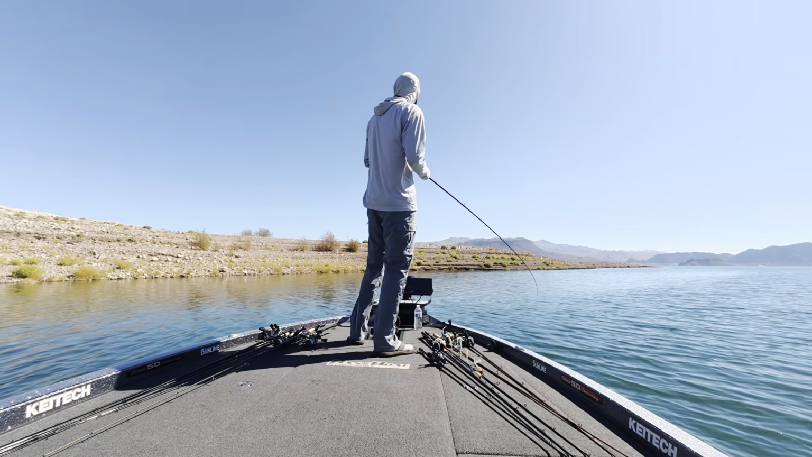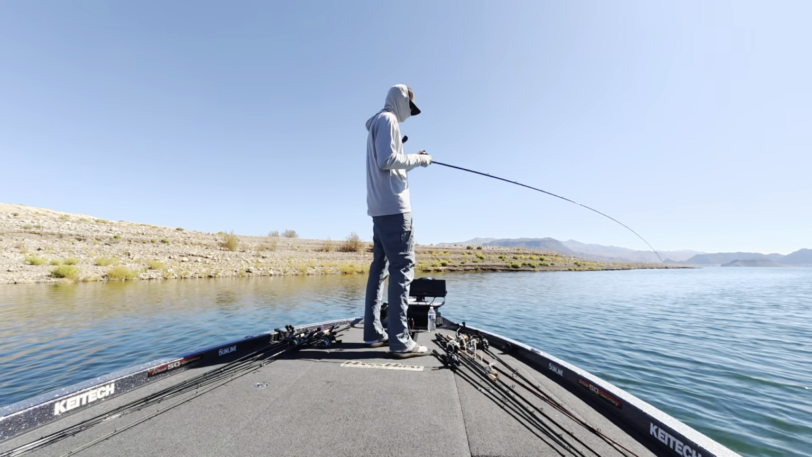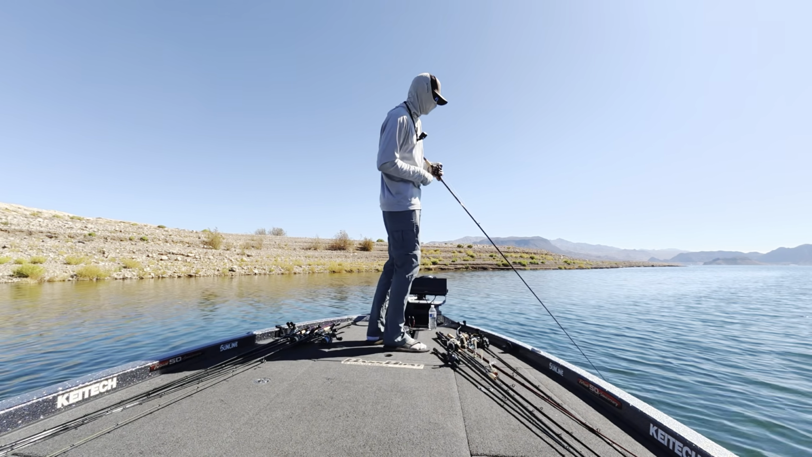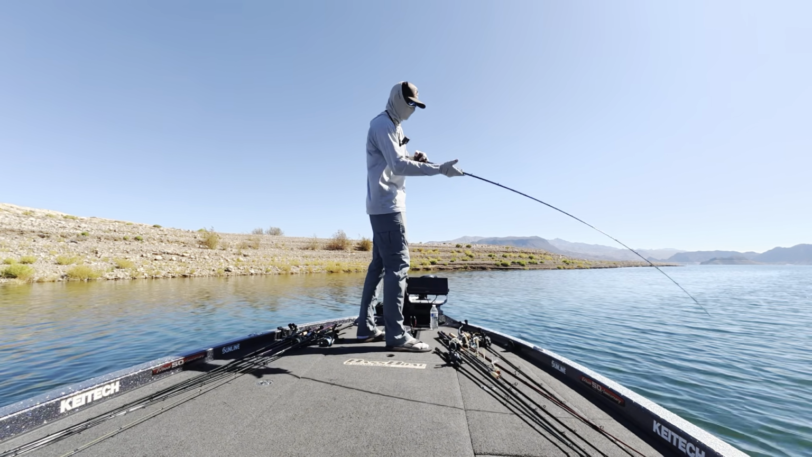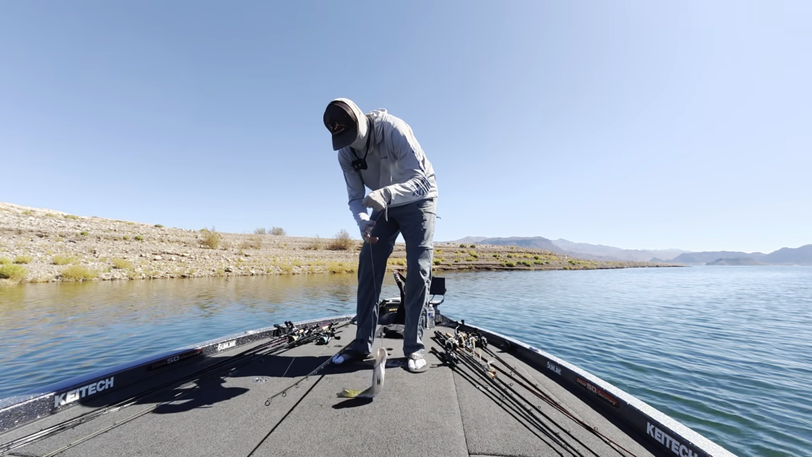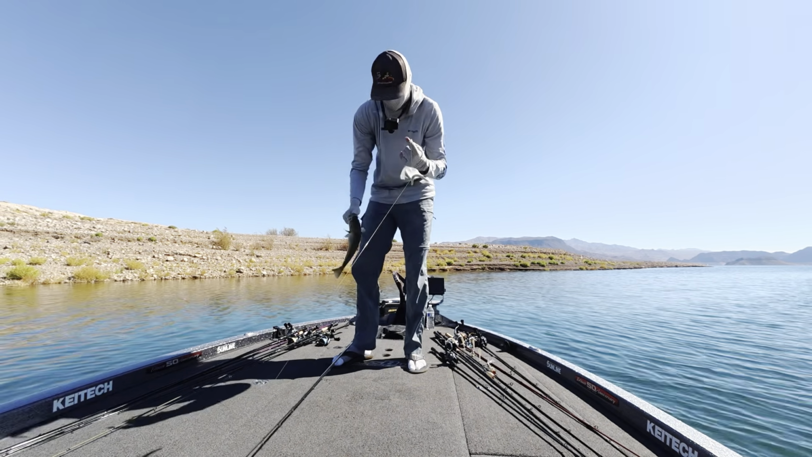There's a fish. There's a green one. Or maybe a brown one, I'm not sure. No, I think it's a brown one. There we go, guys. Little high noon keeper bass right here.